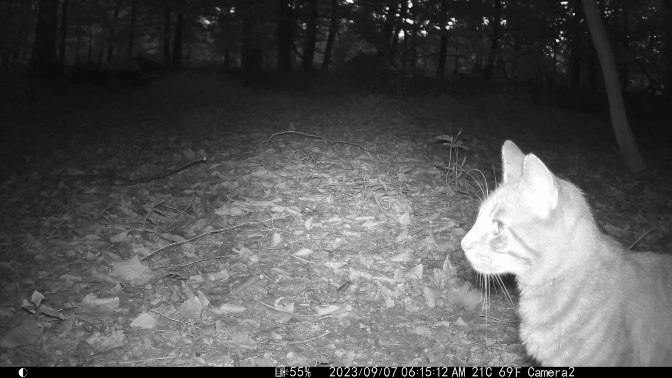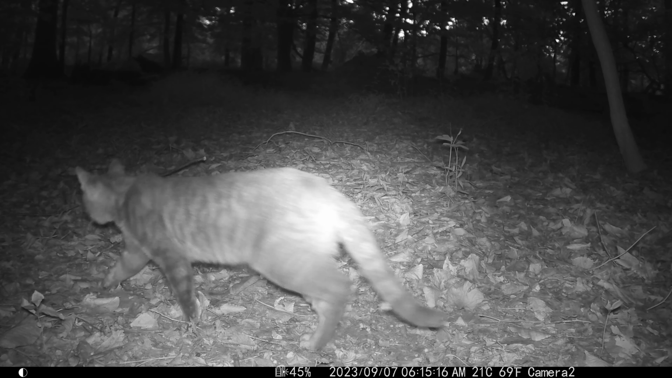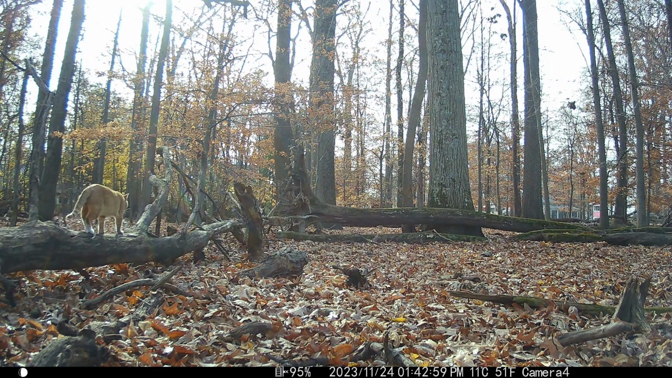The cats on my trail cam are out there in the woods living their best life. Look at this one right here. It's just after 2 a.m. and she's probably thinking about what she's going to eat for a late night snack. Maybe a mouse, maybe a rat, or anything else she can get her paws on.